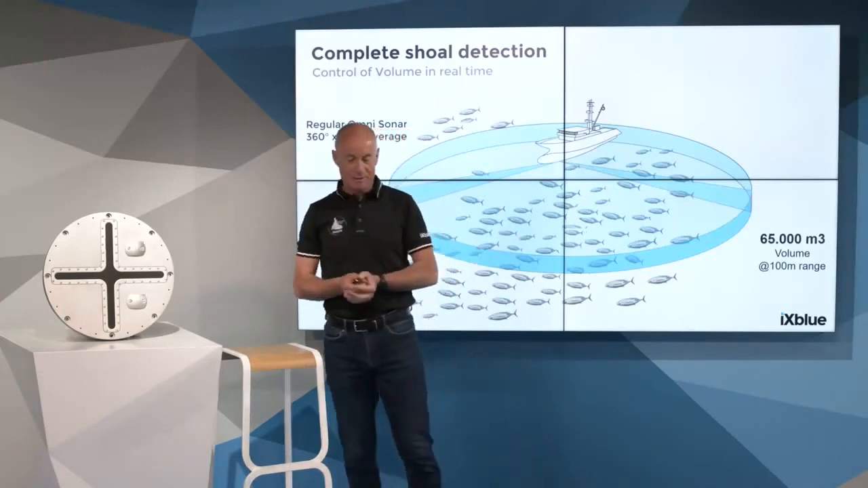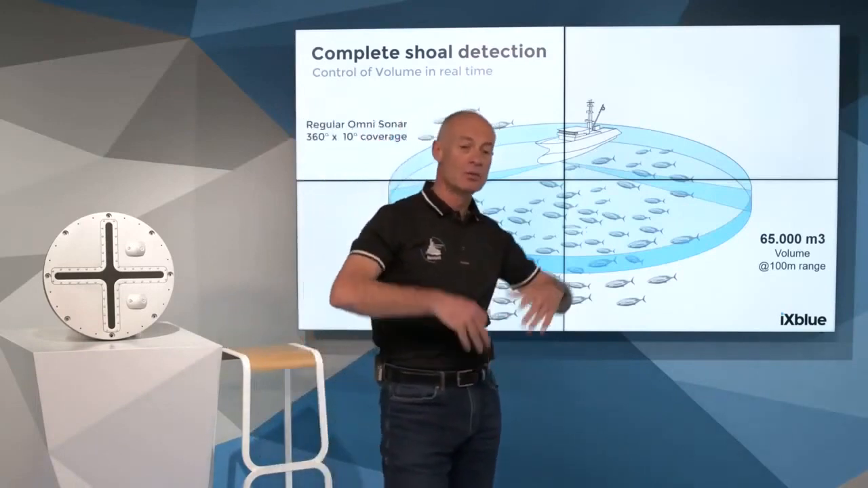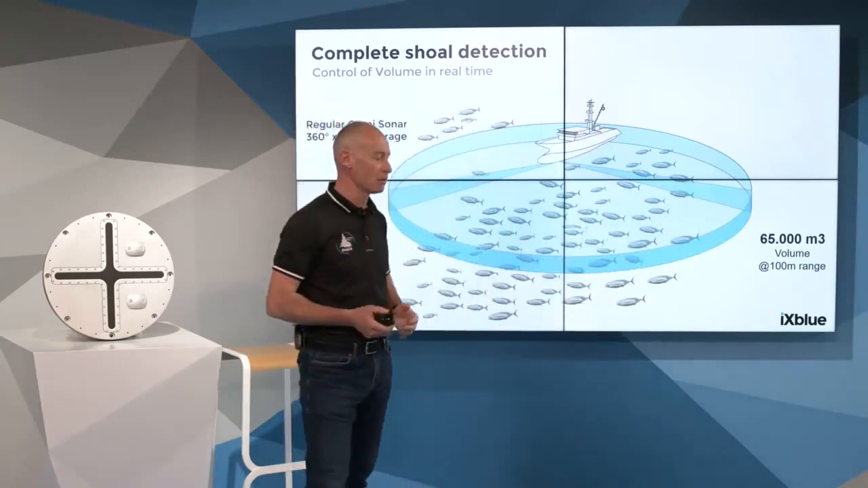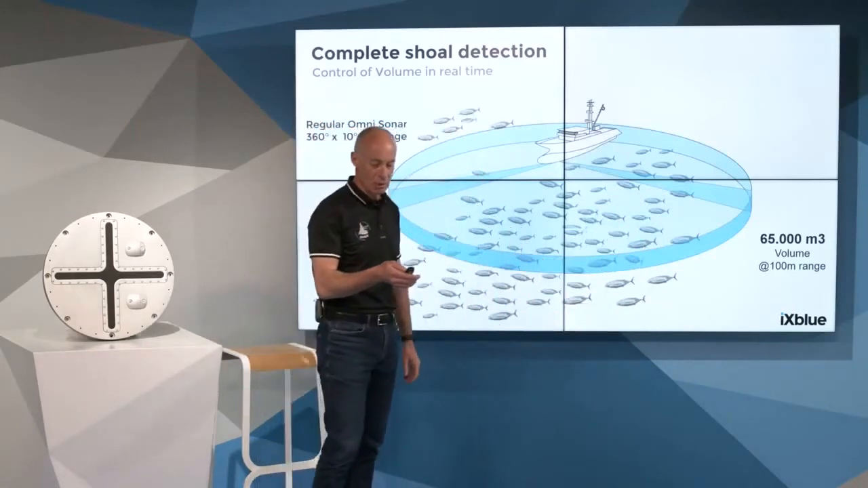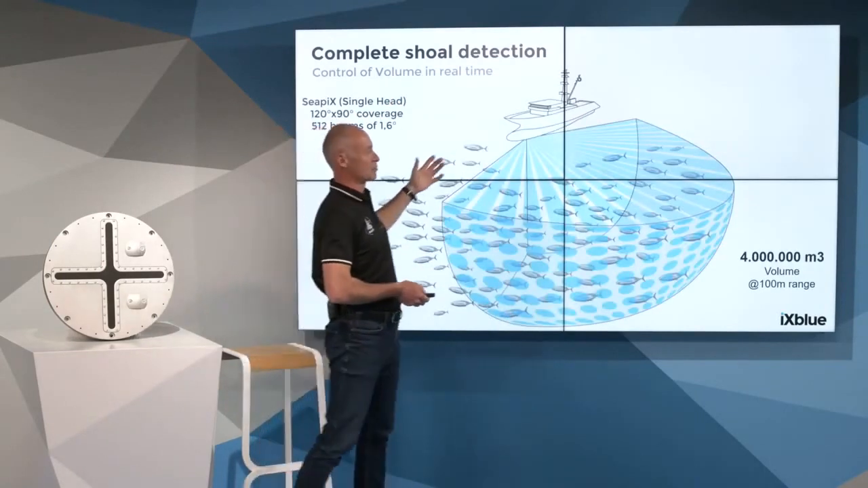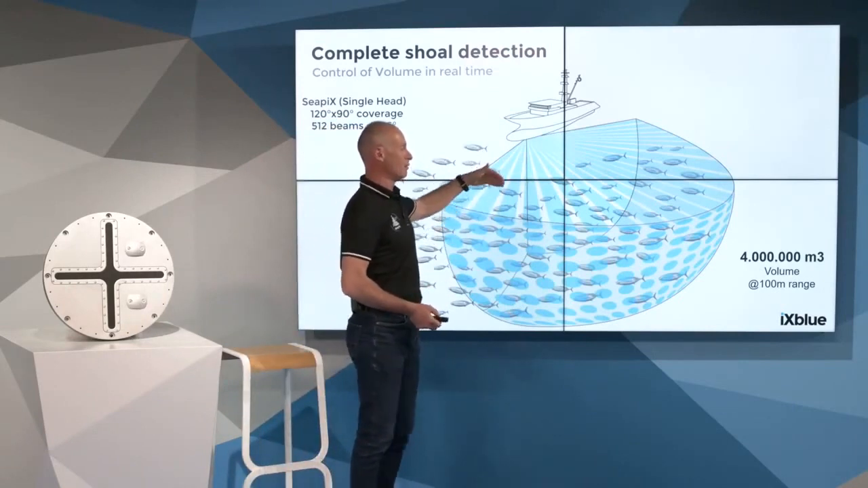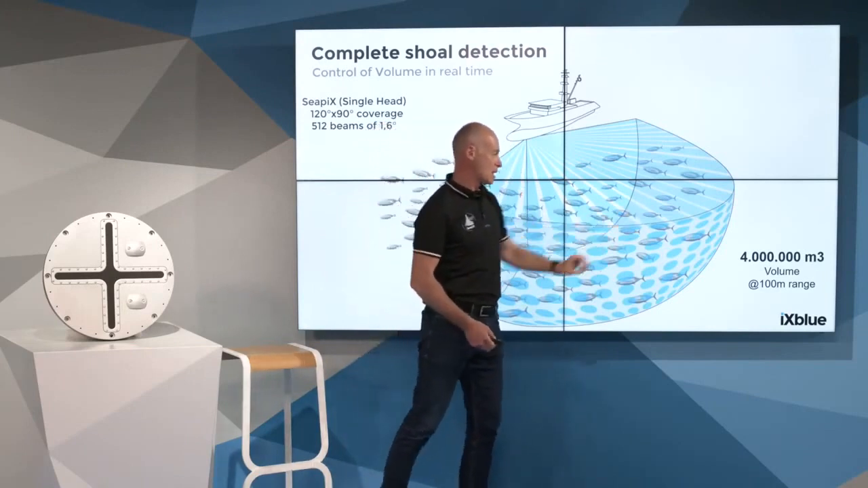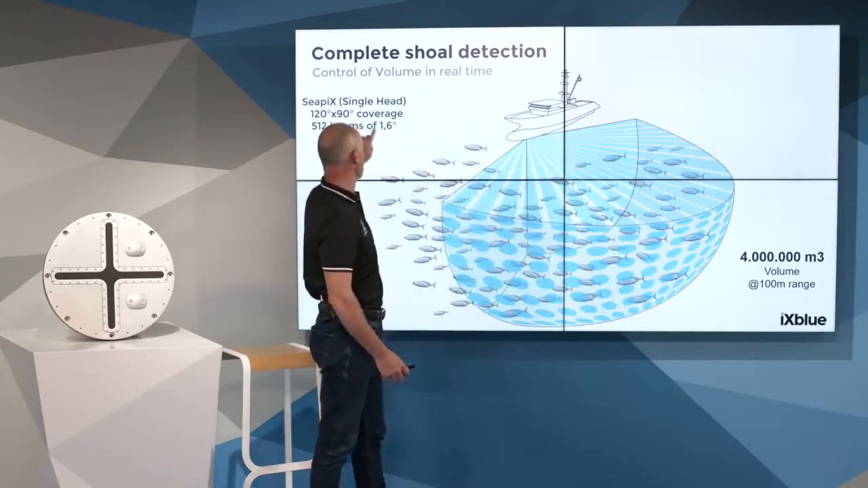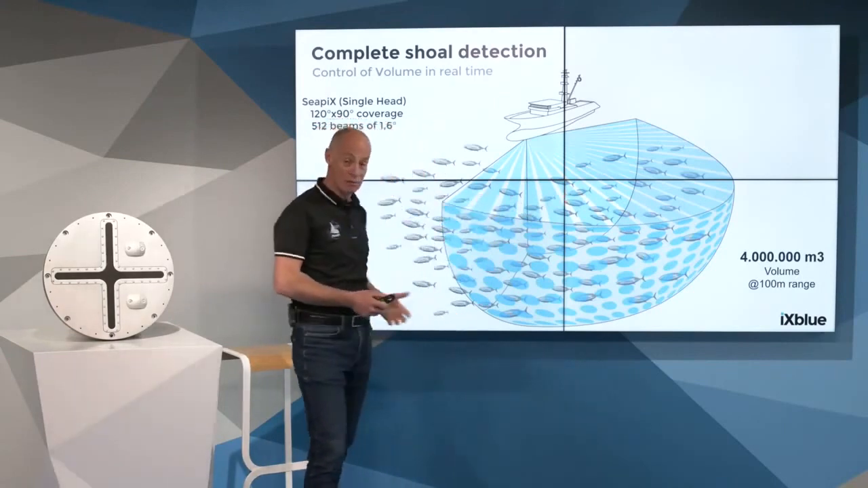So we wanted at Exail to provide an innovative solution to increase that volume coverage. By increasing volume coverage, the skipper can have better information and take the right decision. How to do that? We developed Seapix. Seapix is the 3D volumetric sonar. It is based on vertical beams and horizontal beams with very narrow beams, reaching a total of 256 beams per swath. So the total is 512 beams.